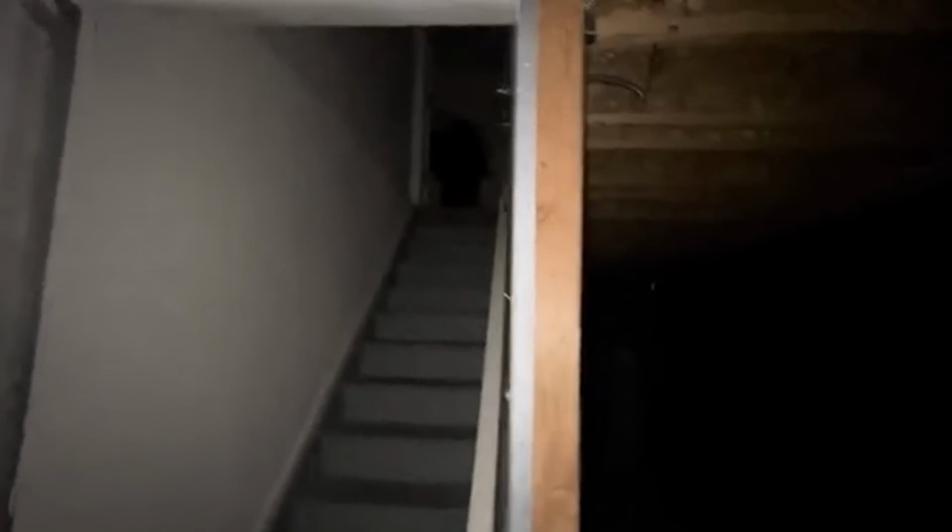Slowly, he checks the stairs to see what's causing the noise, and we see a dark figure passing by the doorway. The video ends there. This video was truly scary and eerie. It shows how a strong ghost presence can be felt in haunted houses. I'm sure his friends now understand why he left that house.